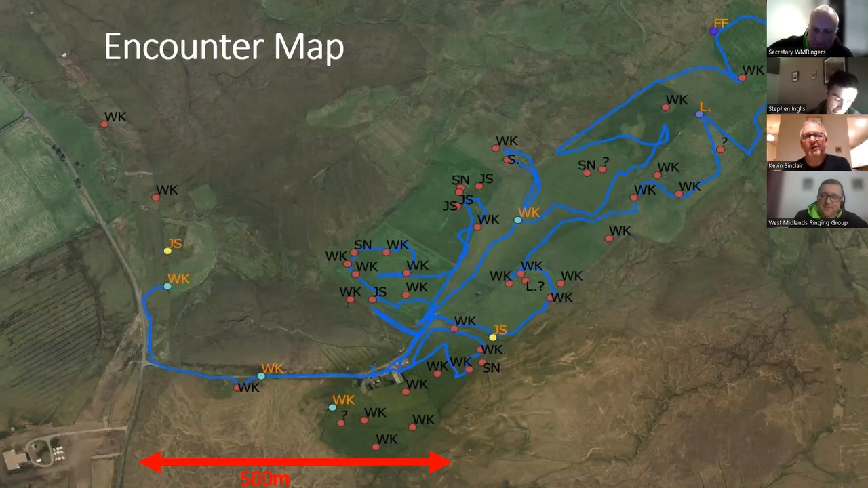So our trainer had a good laugh is maybe not the right words, but a wry smile at us, and then he managed to repeat that exercise, didn't he, Stephen, himself, when he was out? Yes, for a red grouse, was it? Yeah. I think that would have been the Ringing Group's first ever red grouse. Yeah. So we're now immune from any criticism from our trainer due to that one.